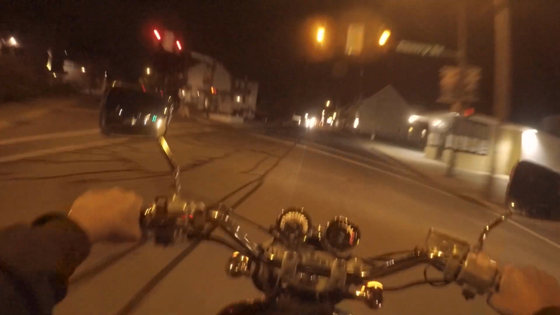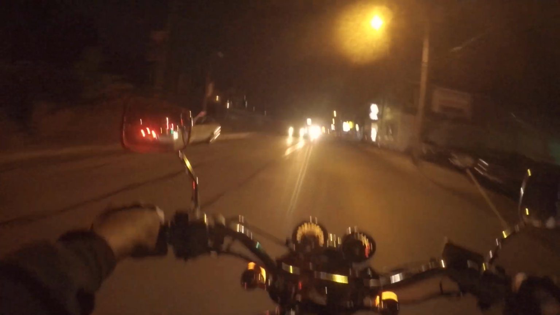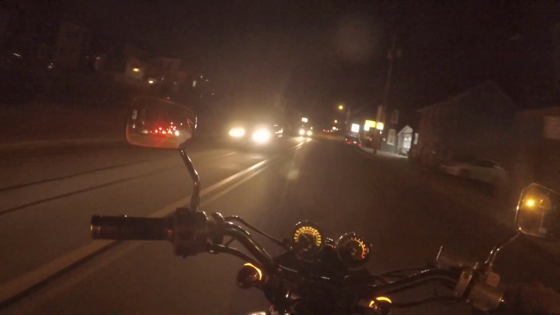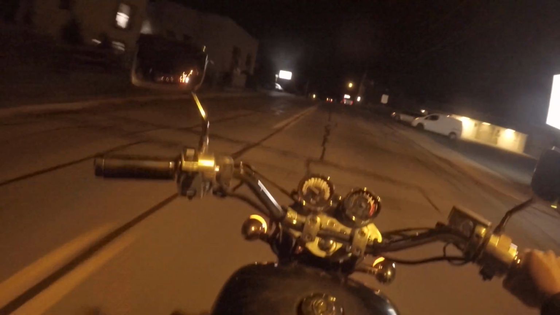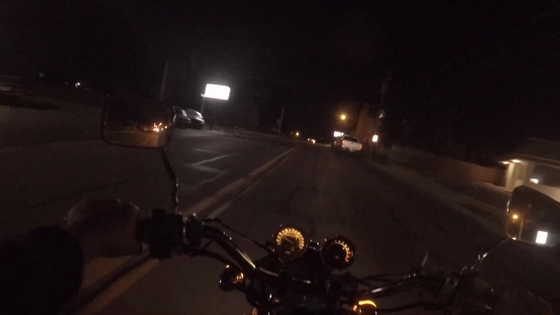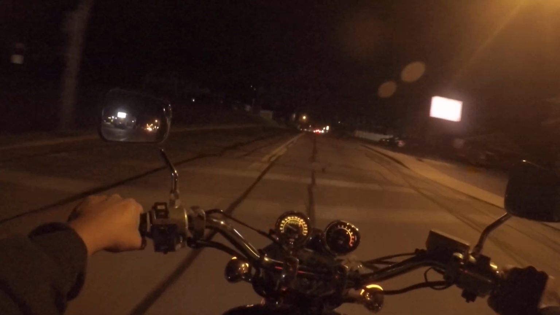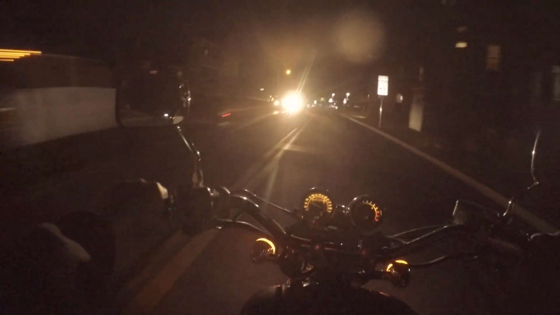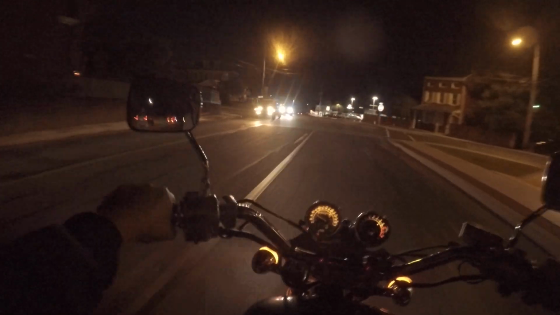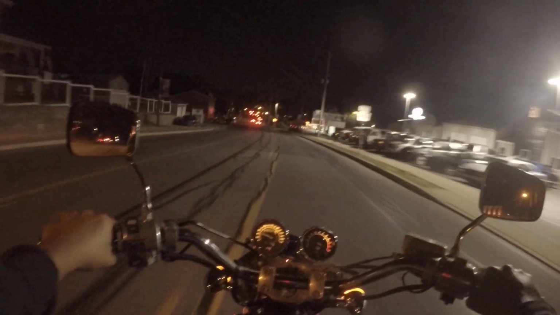Oh, these yellows. That's the second one we hit. Yeah, I should have cleaned my visor, and I wouldn't have bugs in my eyes.